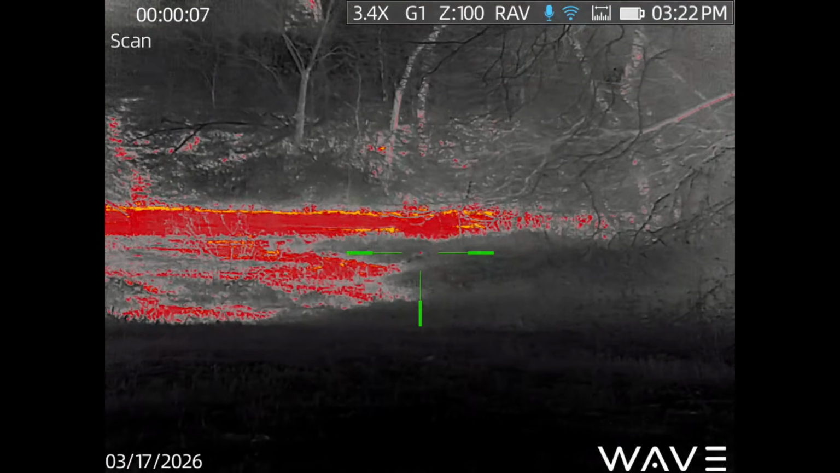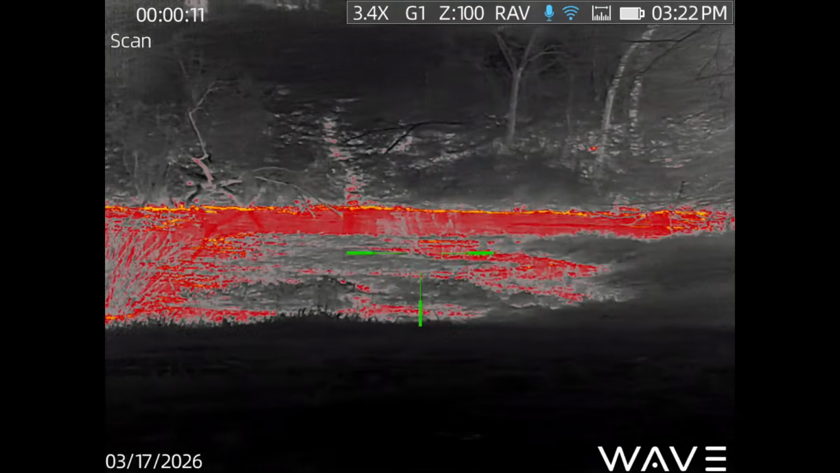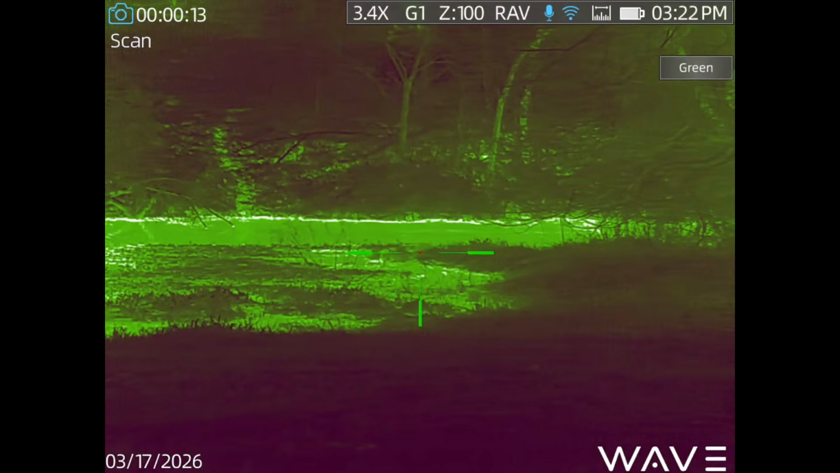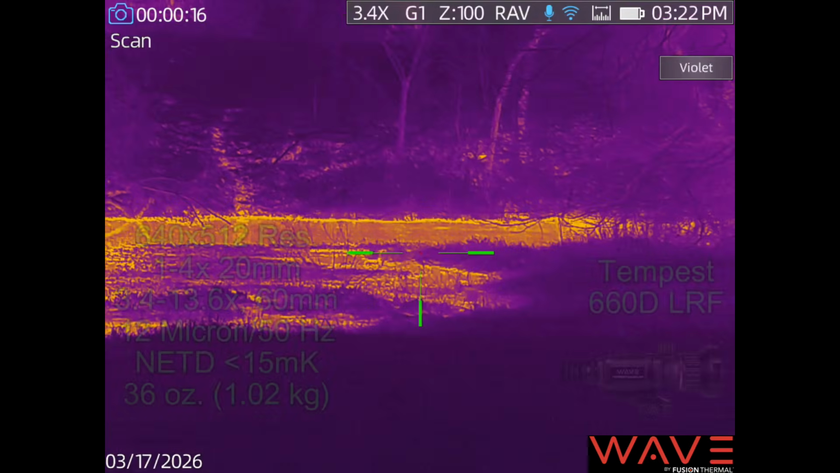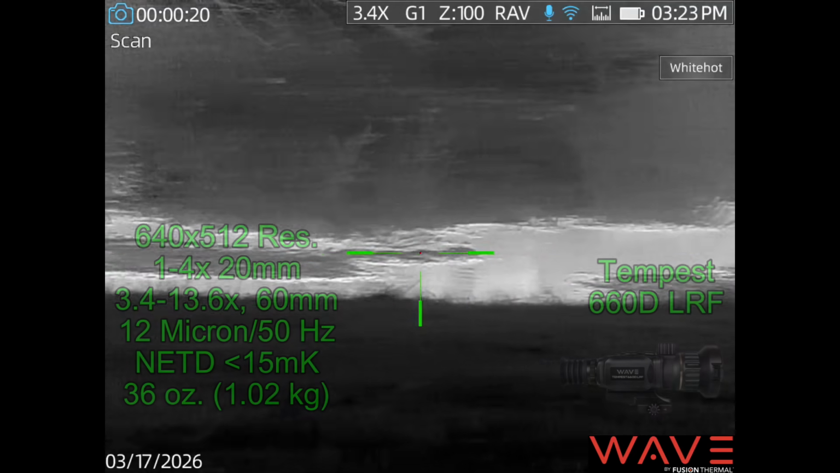When hunting up in North Texas, those are beavers. It had been a bad night of hog hunting, so I returned home and decided to do a little beaver hunting. As you can see, the beavers have flooded my creek, and I'm getting video with my Wave Tempest 660D.